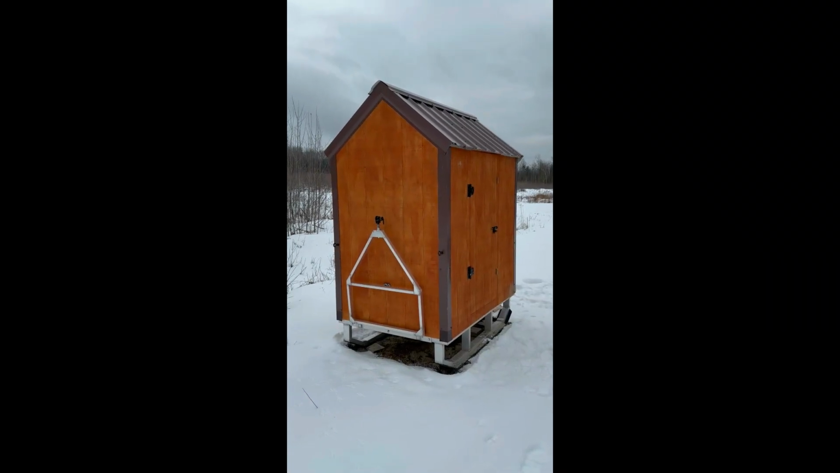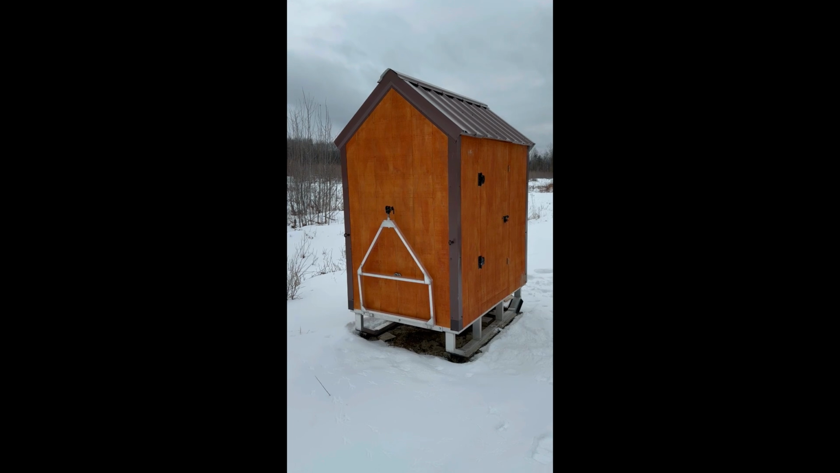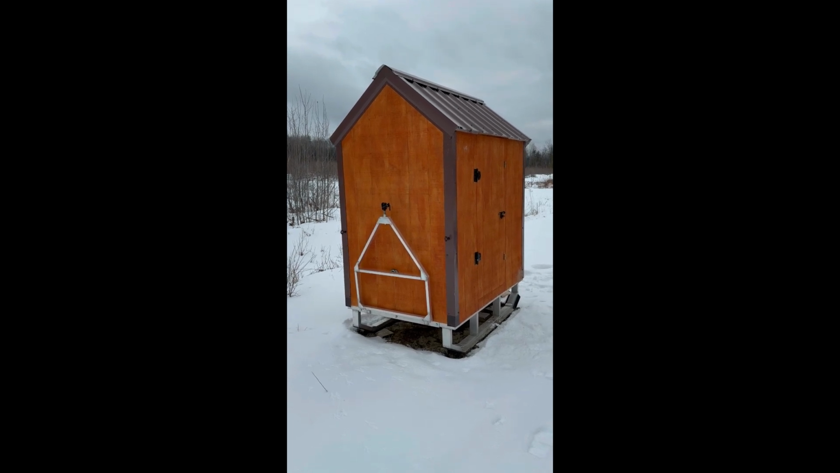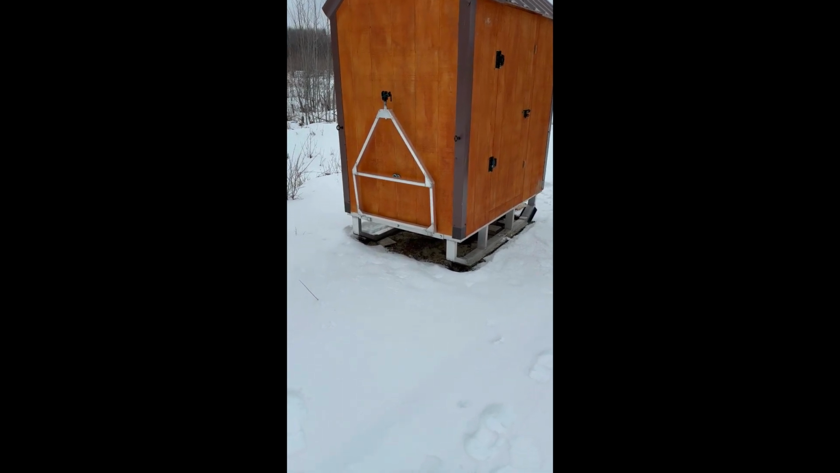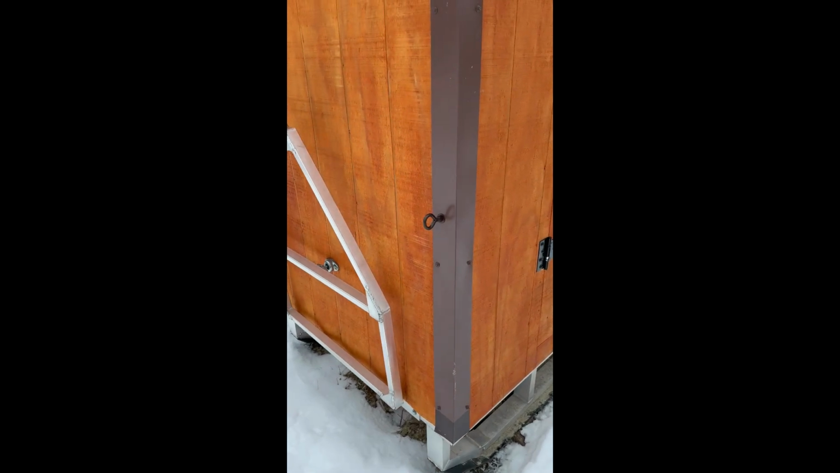So I figured while I'm right here, I'll show you guys my shack. This is homemade, of course, as you can clearly tell. But I built it on a 4x6 aluminum frame with skids on it and Teflon runners, just for the ability to move it. Of course, I got the hitch there to hook it onto the sled.